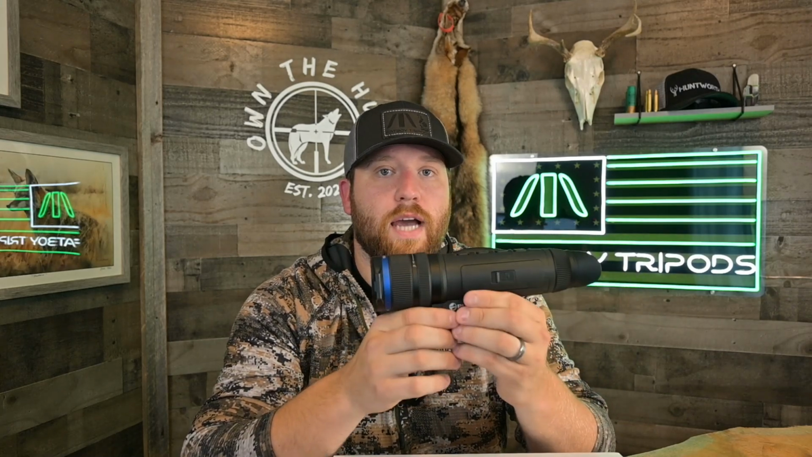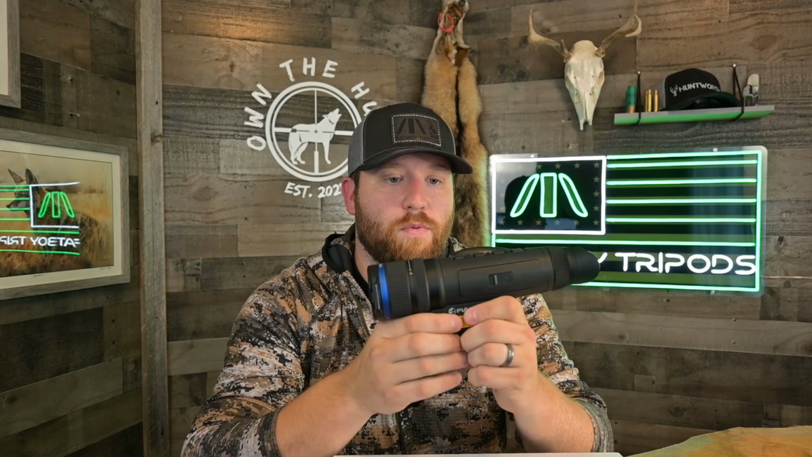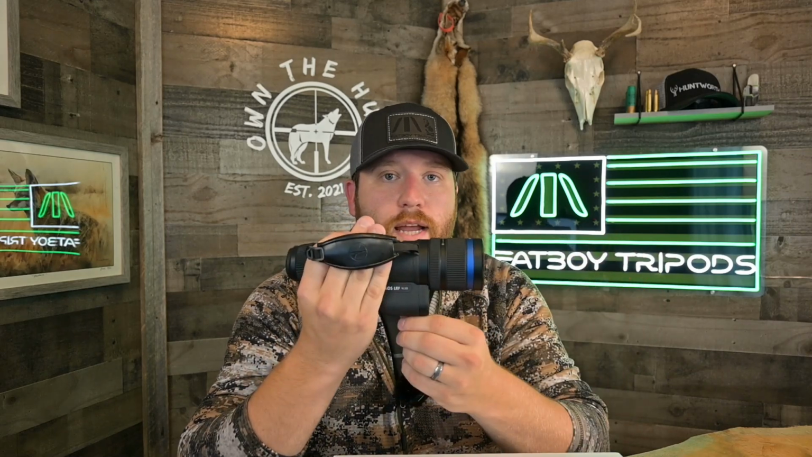So in my mind, it's almost a perfect monocular. I do think I would purchase the XP50 over this one, and those are the reasons why. Both have 2.5 base magnification, so you're not sacrificing any base mag. Both are available with an LRF, so I'm going to get that out of the way early. But I am going to get into a review on this product.